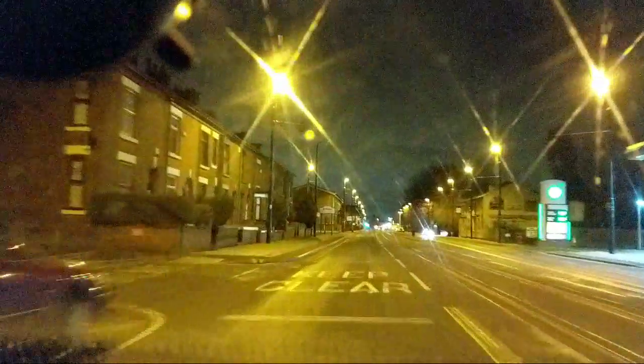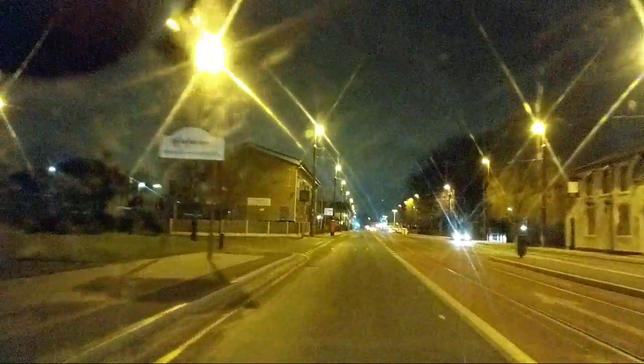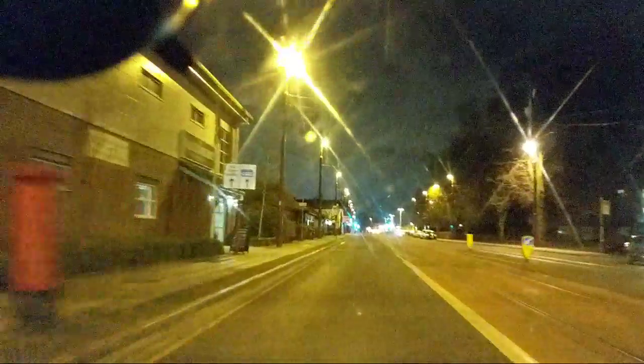We're now heading towards Droylsden, I think this is. I should know because I used to work here, but it was a long while ago, before you were born. I can say that with great certainty. I'm very, very old.